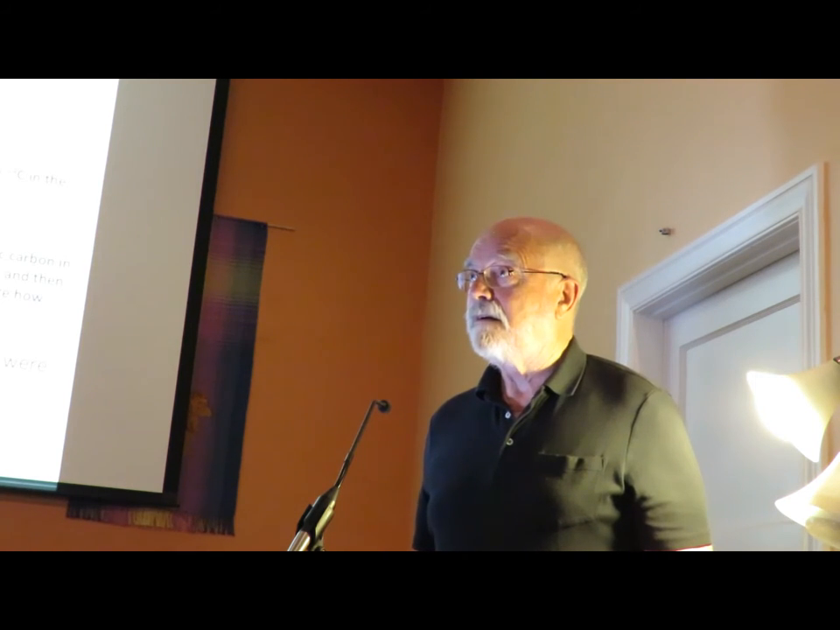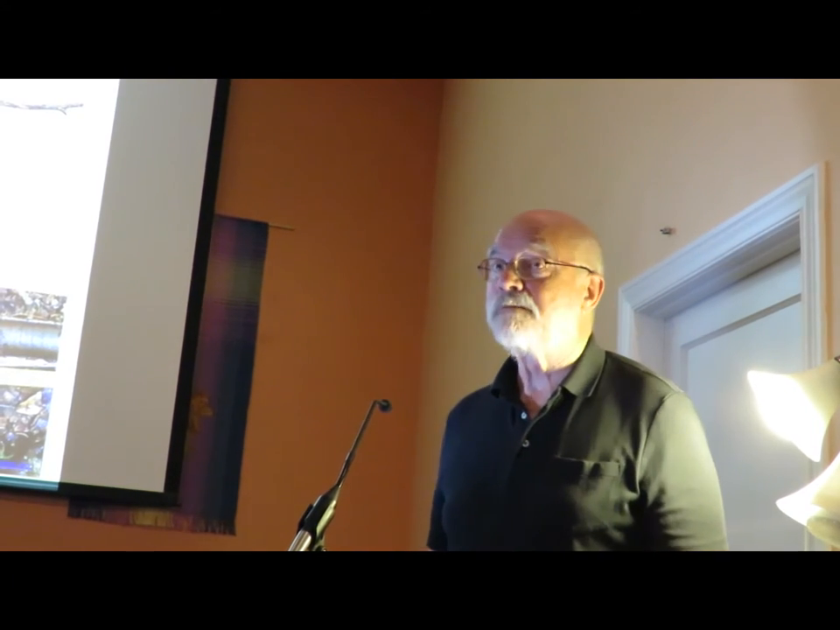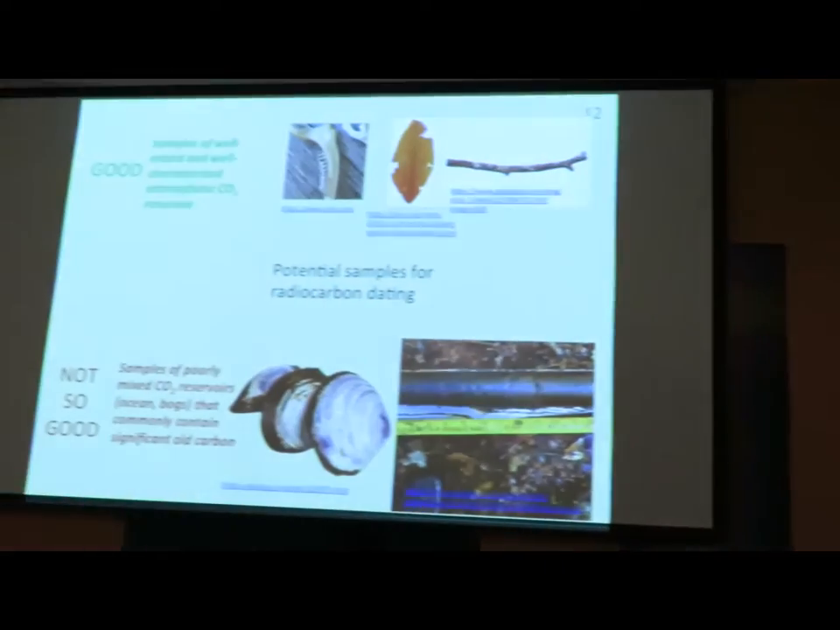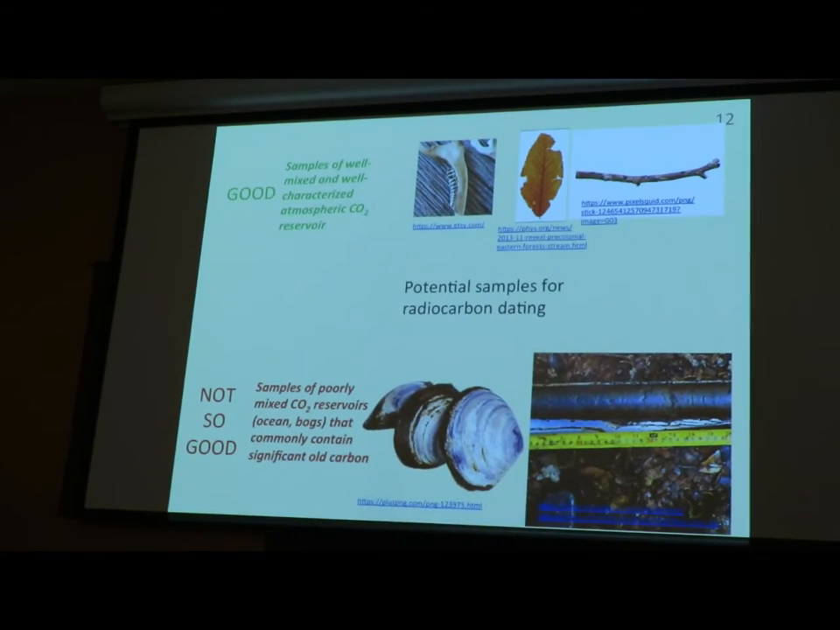Unfortunately, not all samples of carbon from the past are pieces of the atmosphere put in a box. And we have good samples and not so good samples. Good samples are materials that have collected their carbon from the atmosphere directly. And these can be bones of deer that ate plants that captured carbon from the atmosphere. They can be leaves of those plants, they can be wood. Not so good samples are things that have collected carbon not from the atmosphere.